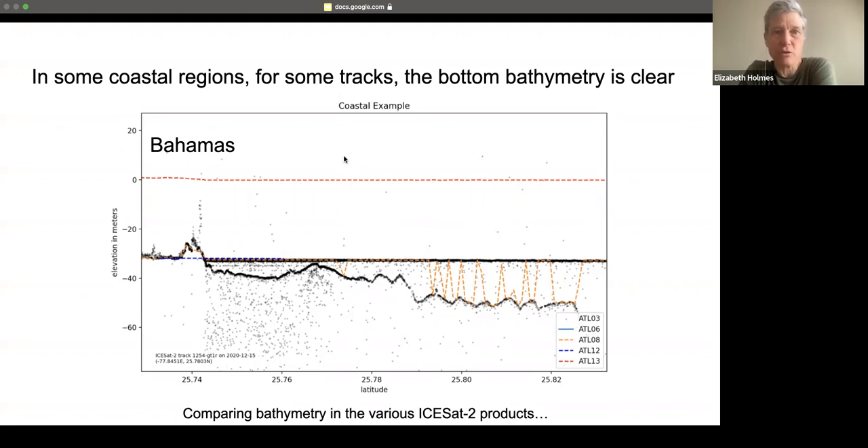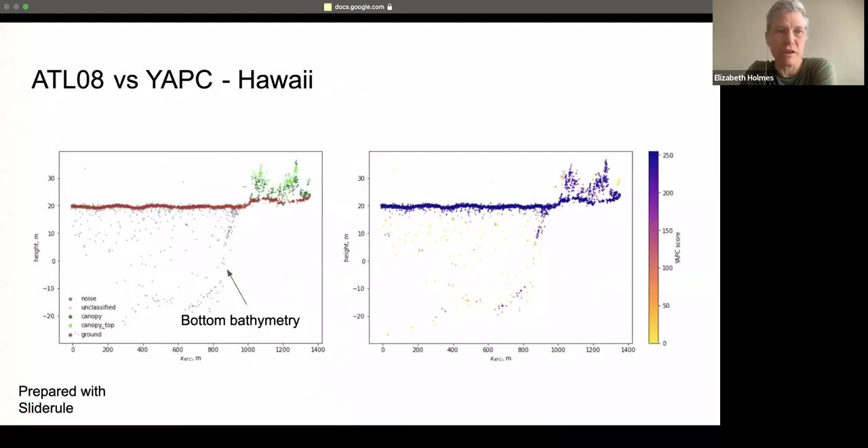Okay, now back to the comparison of the ATL. Yeah, right there. So this is an example comparing the ATL08 classifications and the YAPC classifier that you can play around with in SlideRule. And Jonathan's going to show a nice example of using that in the Bahamas, where it actually does a really good job.